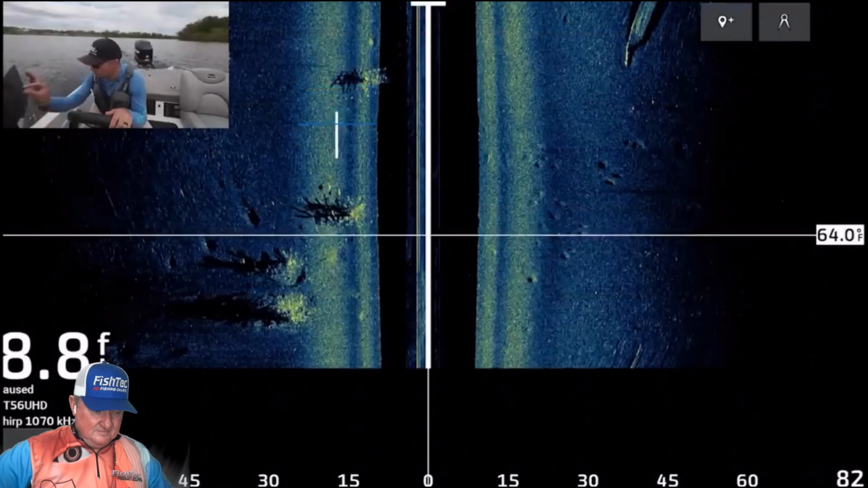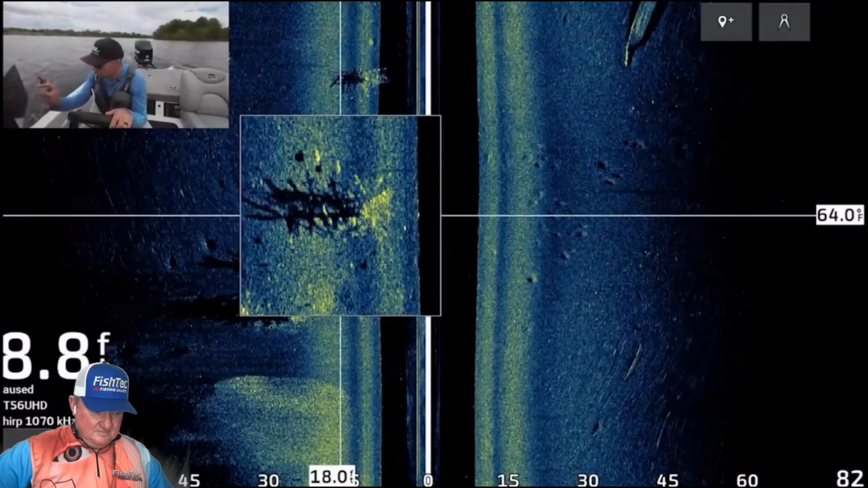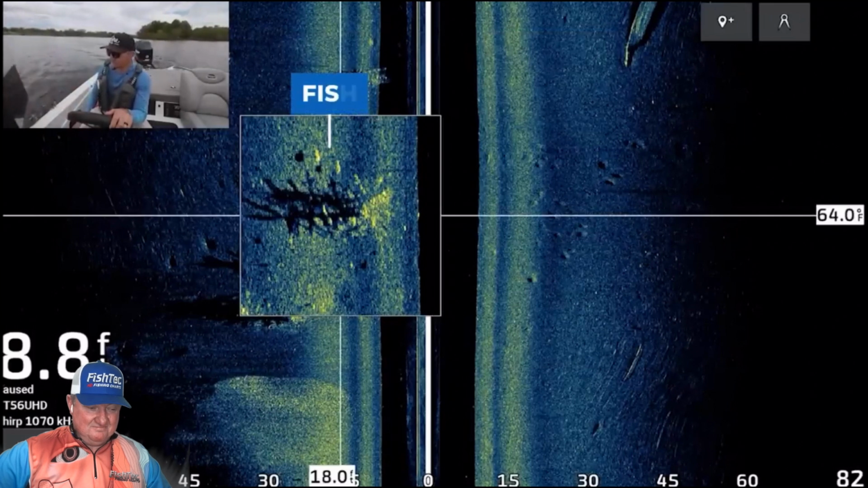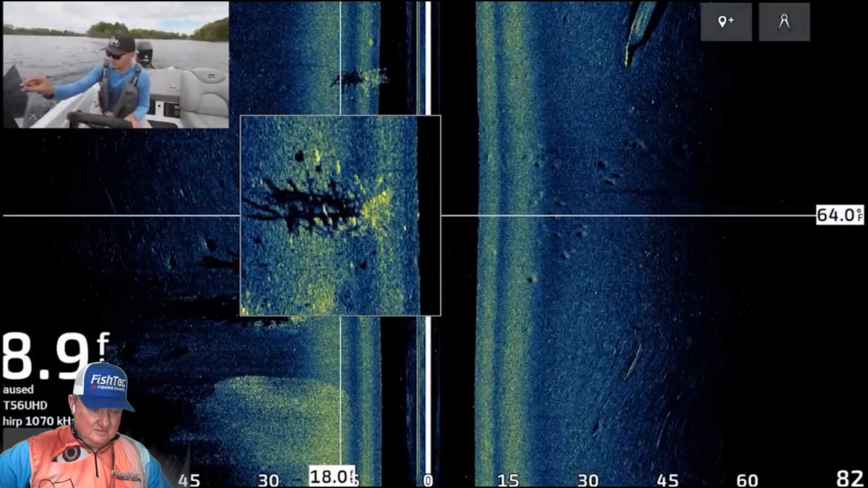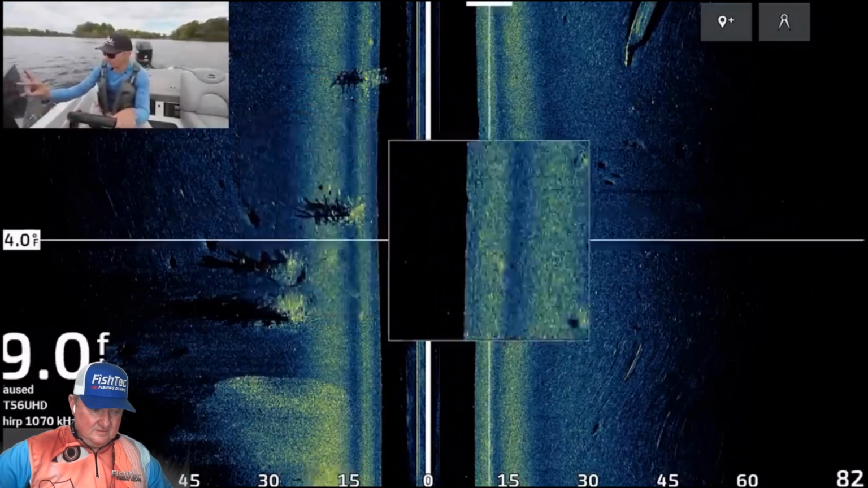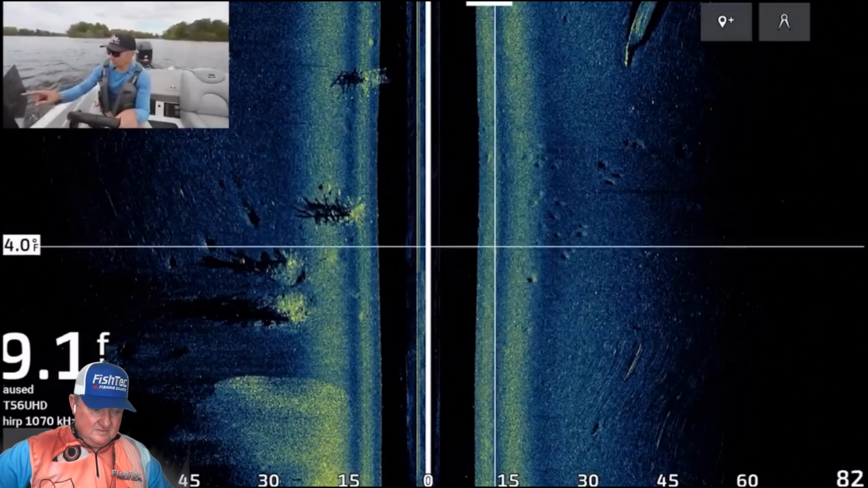If we zoom in right in here, you can actually see several really nice fish setting up right around that pile. So that's exactly what we're looking for. I mean, it's clear as day, and based on the size of those dots plus the shadow, you can tell they're pretty quality fish. So we definitely have the deal figured out.